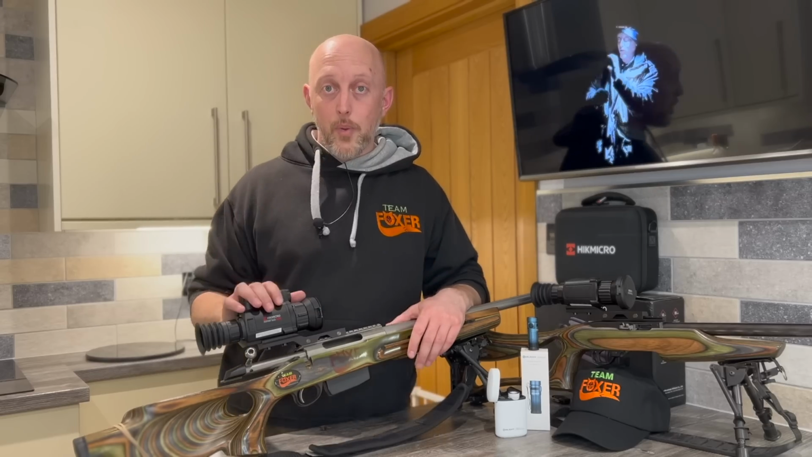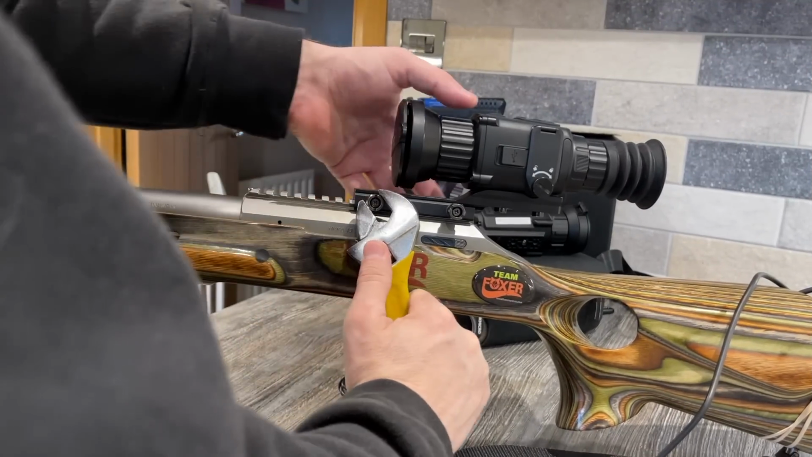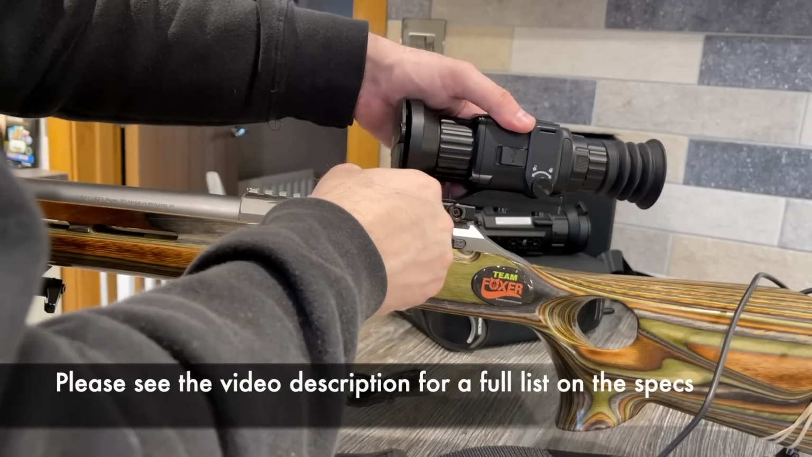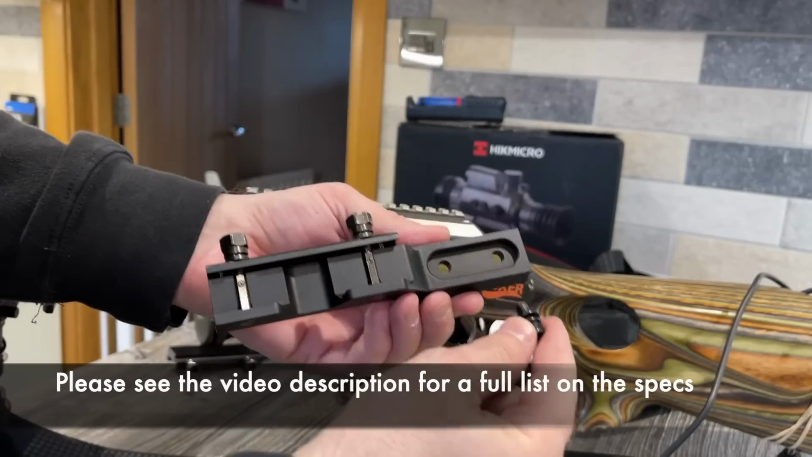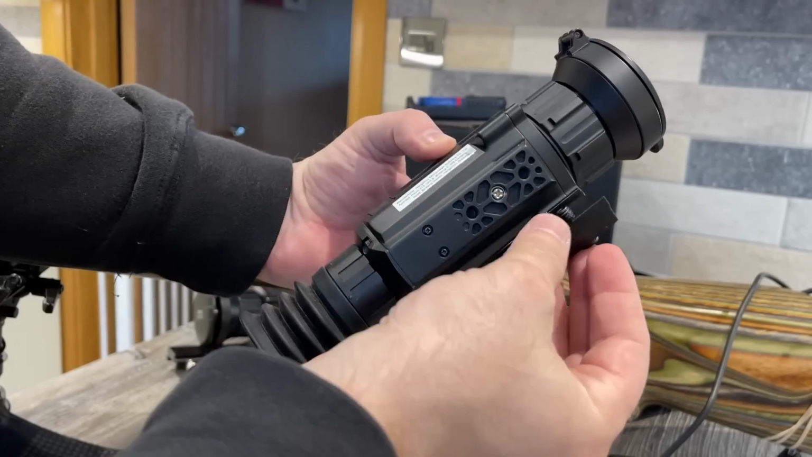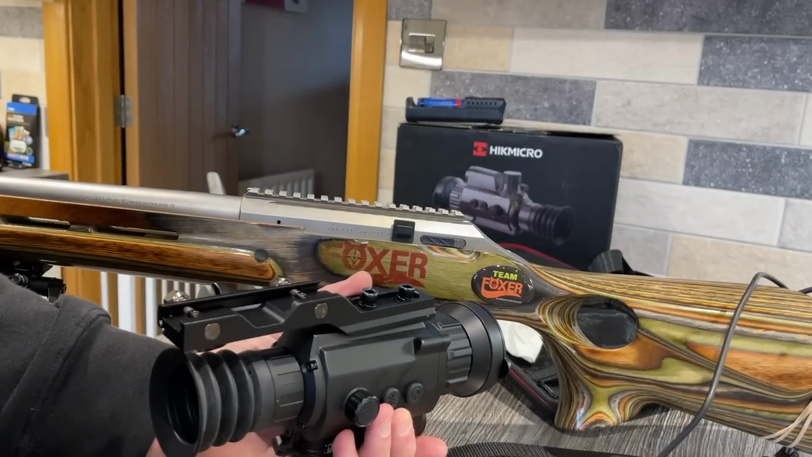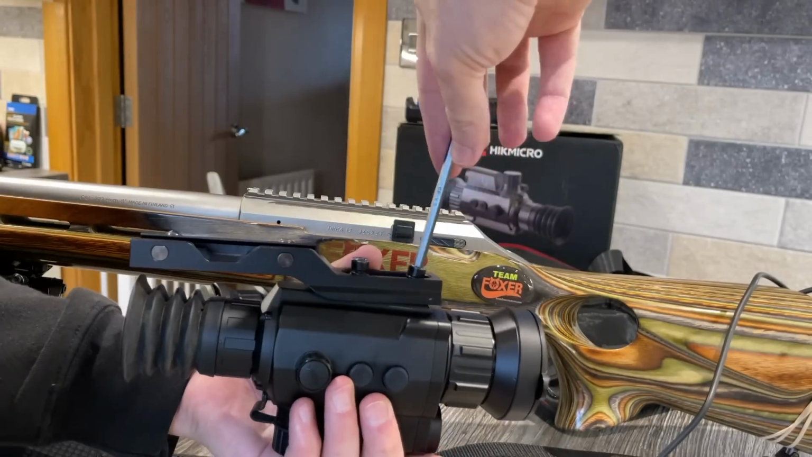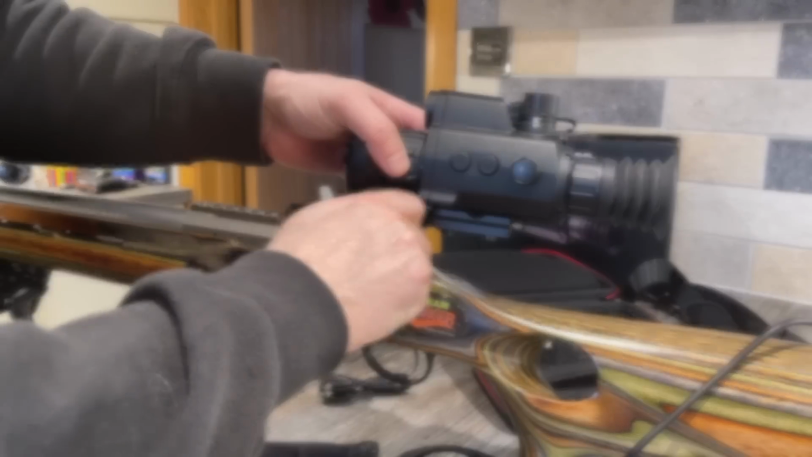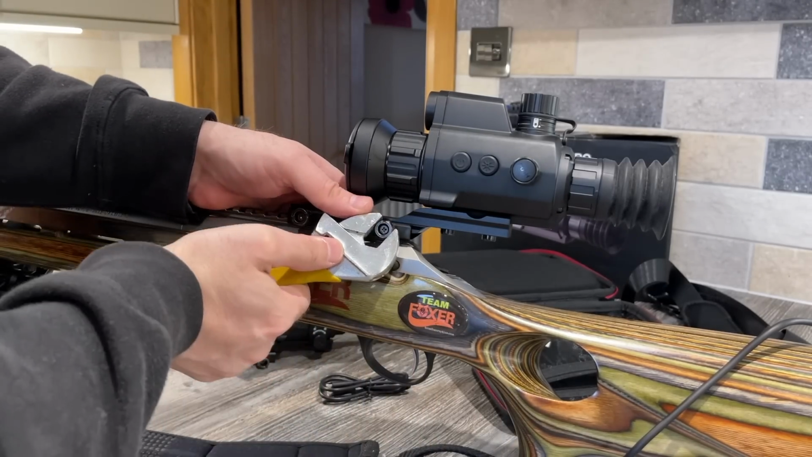So the PQ50 Panther then, what's it all about? For those of you wanting a more detailed rundown of the technical specifications, then please check out the details in this video's description. The way in which the Panther is mounted is exactly the same as the Thunder. You use this simple one-piece mount with the supplied Allen key bolts and Allen key. It's designed to fit straight onto a Weaver rail, and once you've got it in a suitable position, you can hand tighten it up and then just use an adjustable torque wrench or spanner.